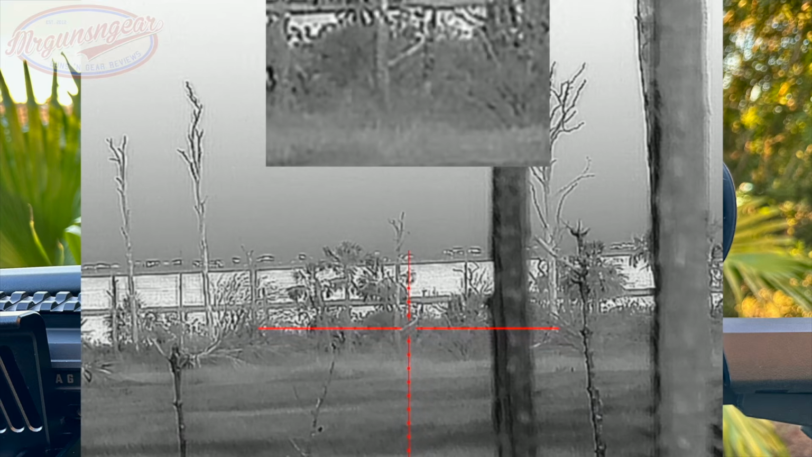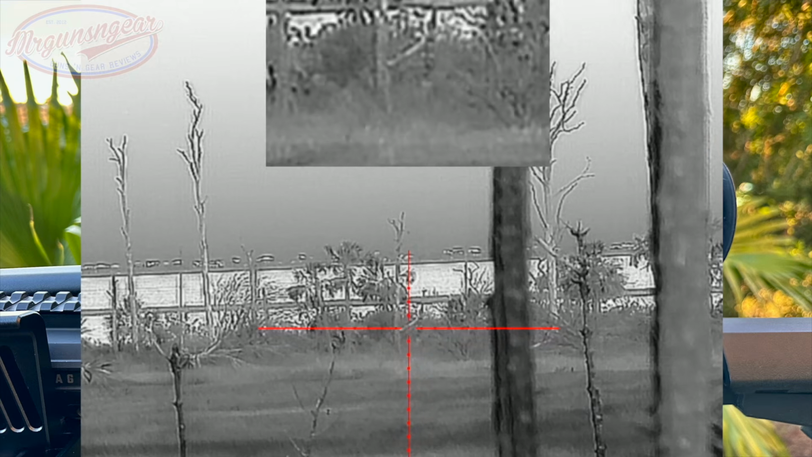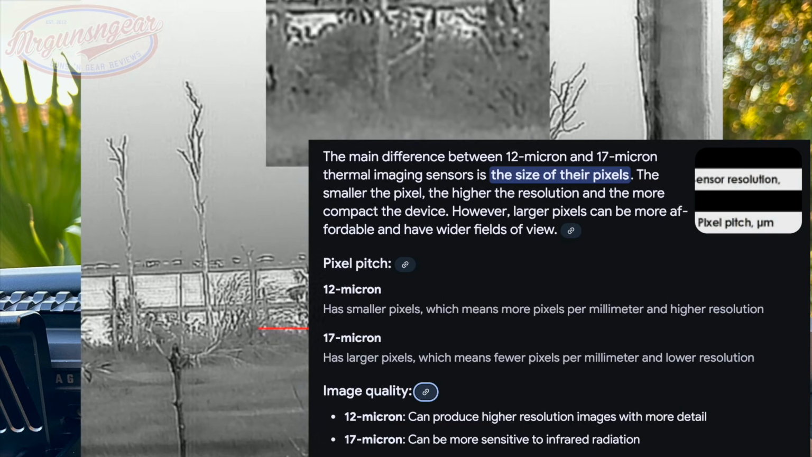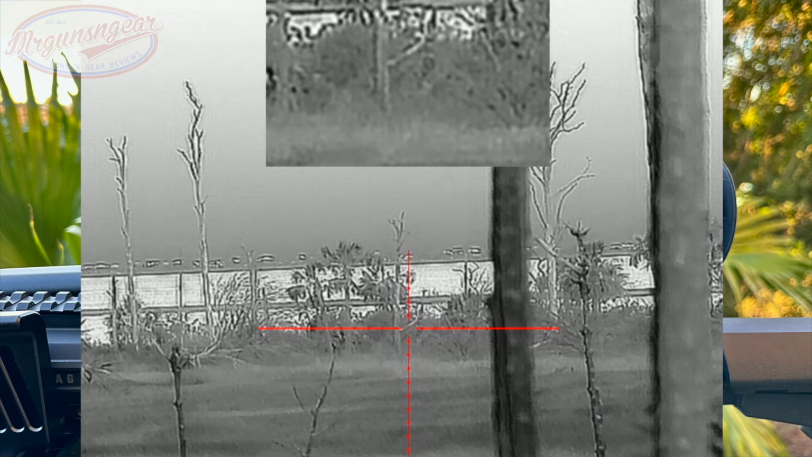The microns are going to be the distance between the actual pixels, 12 being lower than the industry standard, which is typically 17 for something in this price range, is pretty darn good. It's giving you a very crisp image, and additionally in terms of optics in this price range, which of course we'll touch on here at the end, most of them are going to be 480. You're getting 640 with that 12 microns, so very, very good.